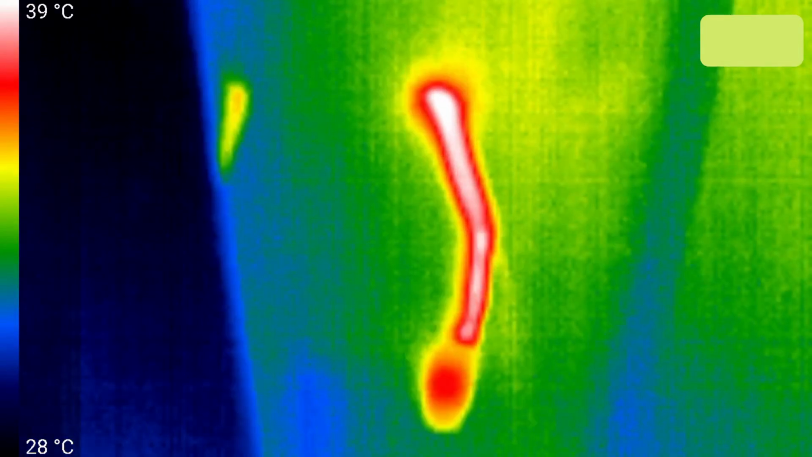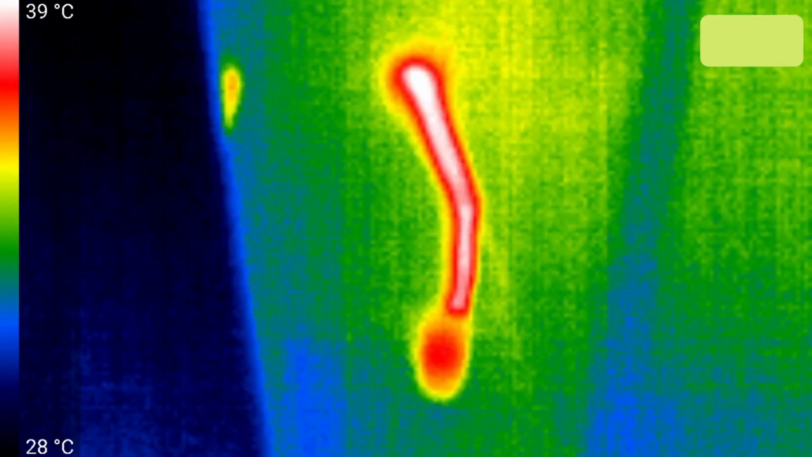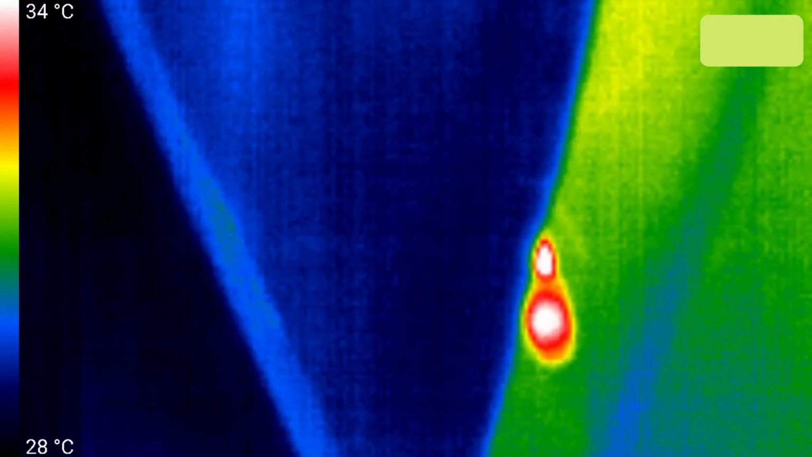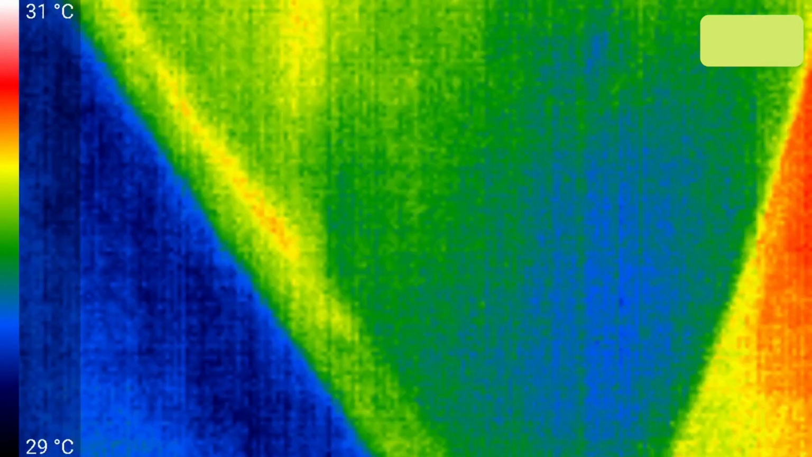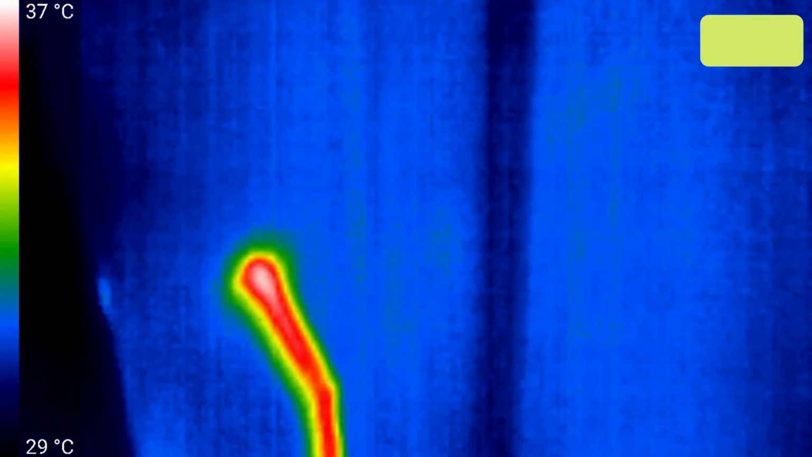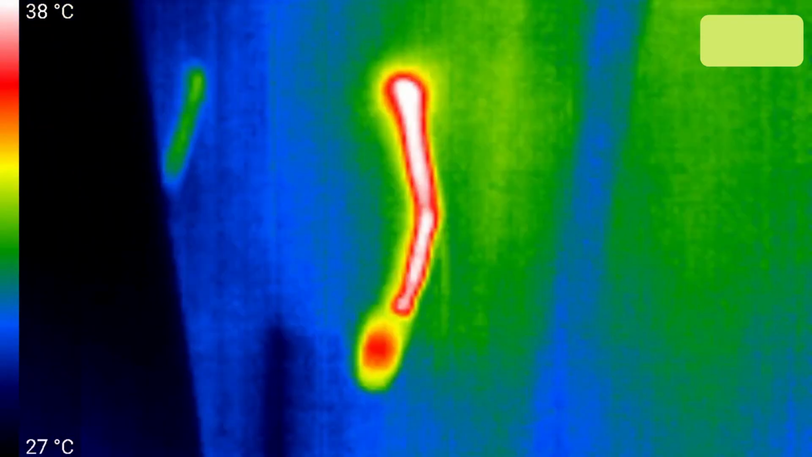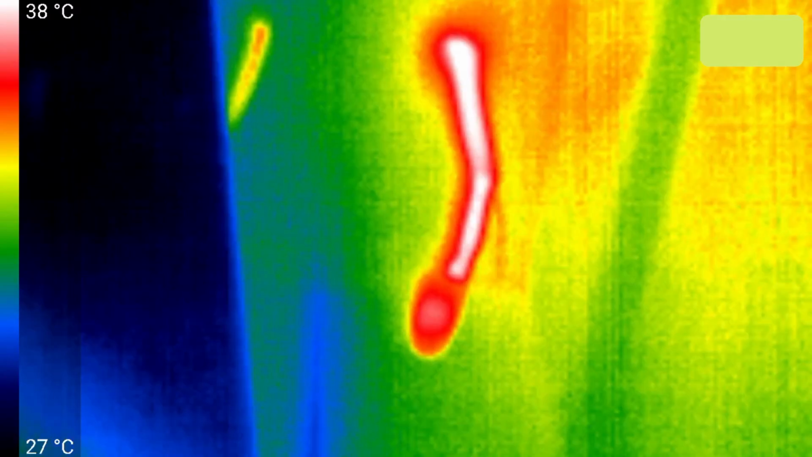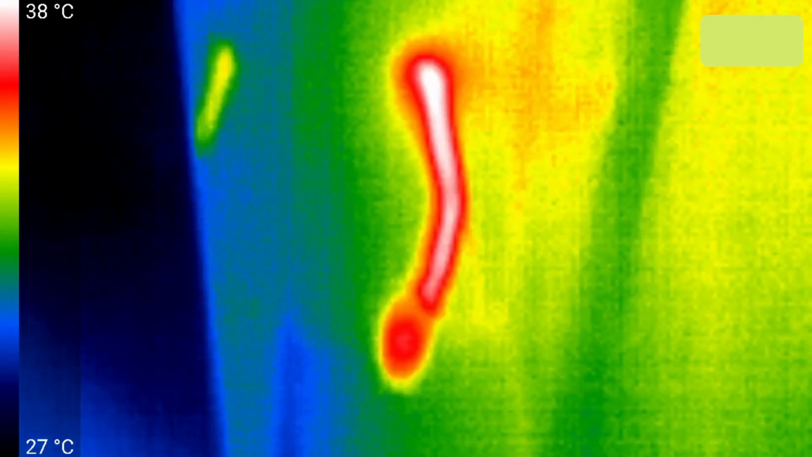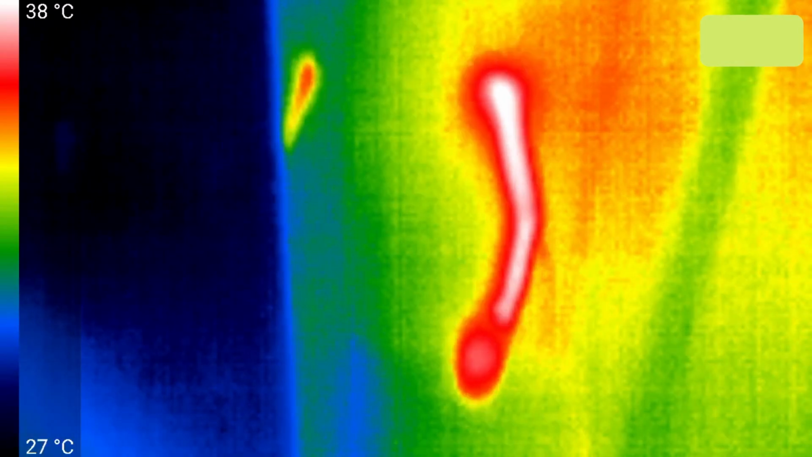Now, the unfortunate thing is, if I move the IR camera around, it turns out, as I was afraid of, the plastic sheeting pretty much completely blocks the IR. So what that means is we can't look at the main part of the wire, but we can see the end, and probably the temperature along the rest of the wire will be pretty much the same. Now, the neat thing is, because of the slightly larger white area up top, that's where the wire is going through the hole in the 2x4, and we can see it's certainly a slightly warmer but not greatly warmer area than the rest of the wire.